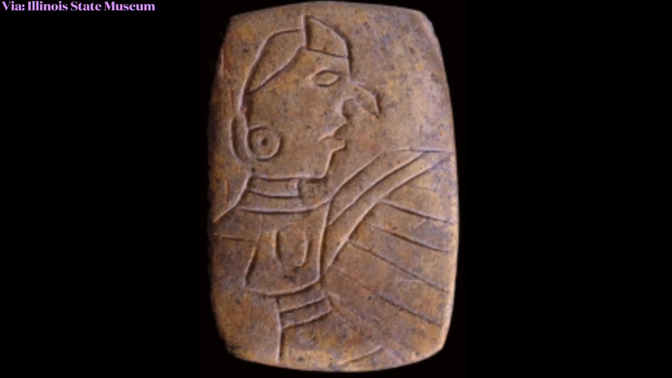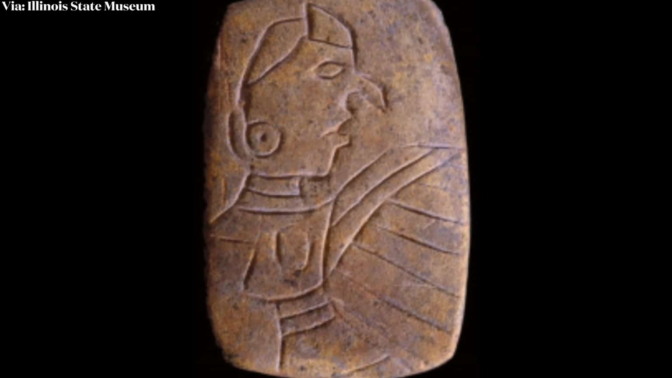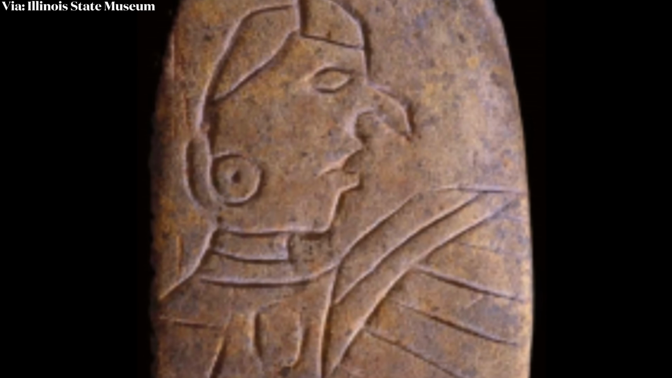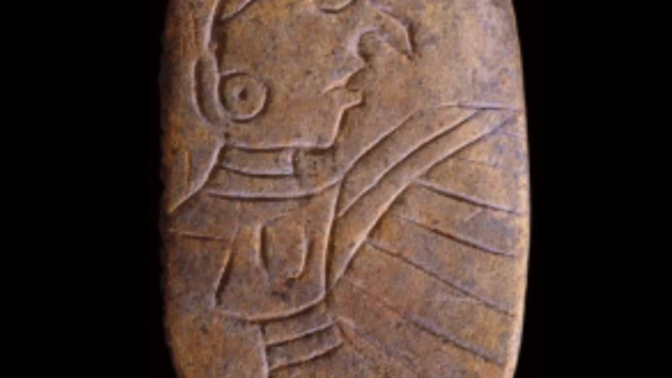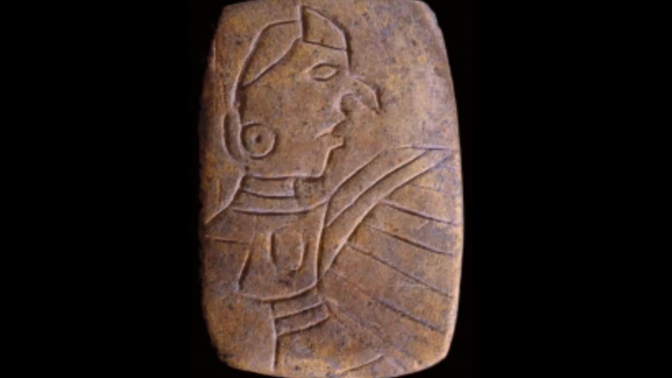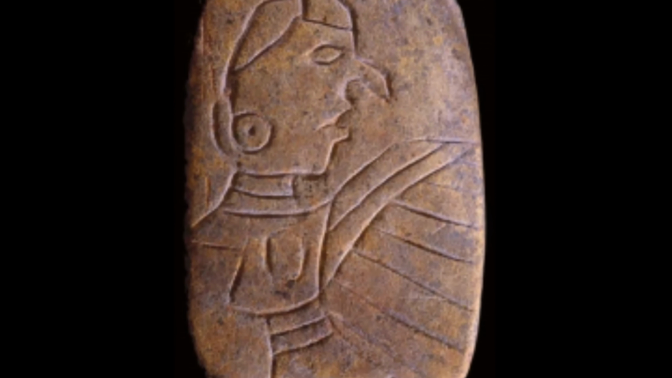Reading into ancient Native American lore, there's an ancient artifact dubbed the Cahokia Birdman. This sandstone tablet shows a carving made by the Mississippian people who lived in the city of Cahokia, which is now present-day Illinois. It was discovered in 1971, but it dates back to 1300 AD. It was found on one of the monks' mounds.